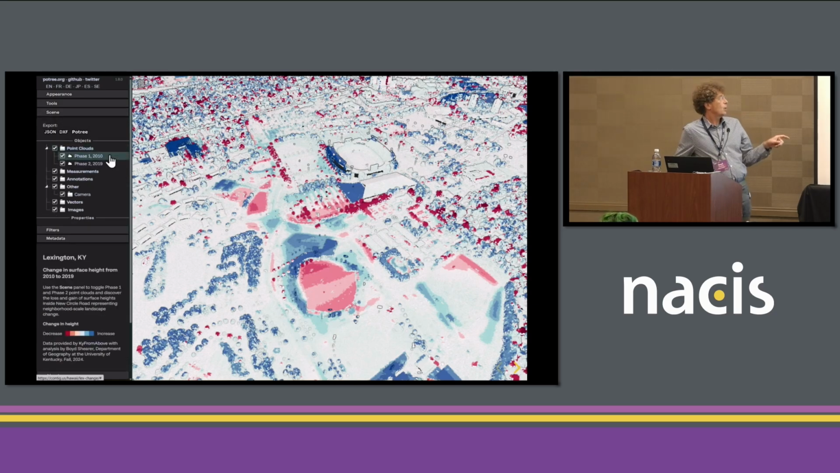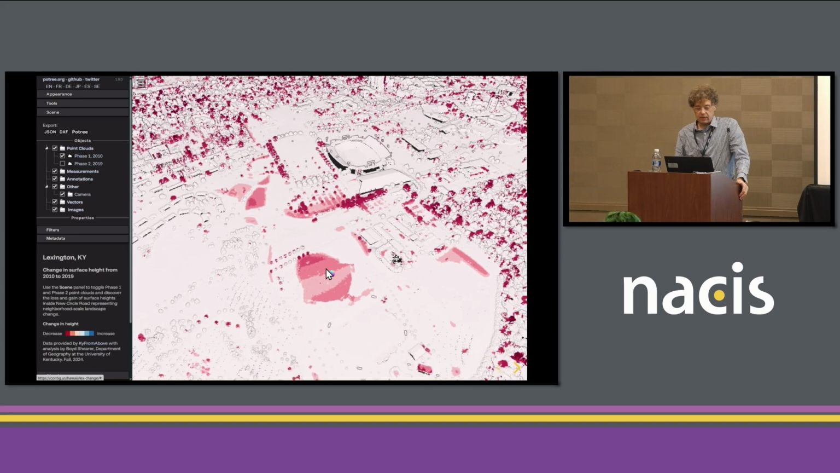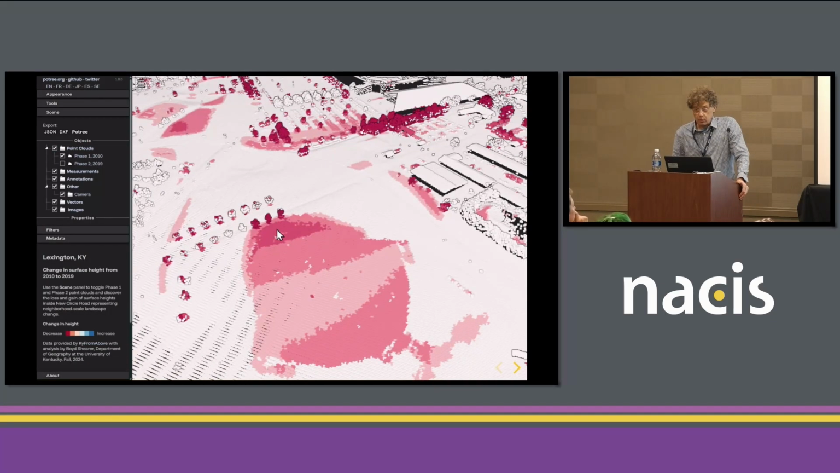When you have these two point clouds together in a scene, Poetry will separate them into two different point cloud objects that you can turn on and off. So this shows us a decrease in the case of this football or baseball stadium. We see there wasn't a baseball stadium in 2010. To make it so, a few trees were removed, right? We had some grading of the area, decrease in height.